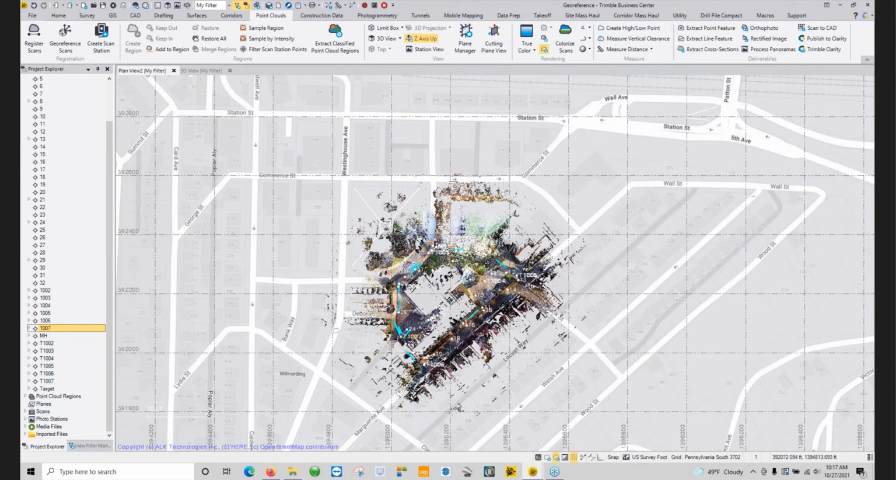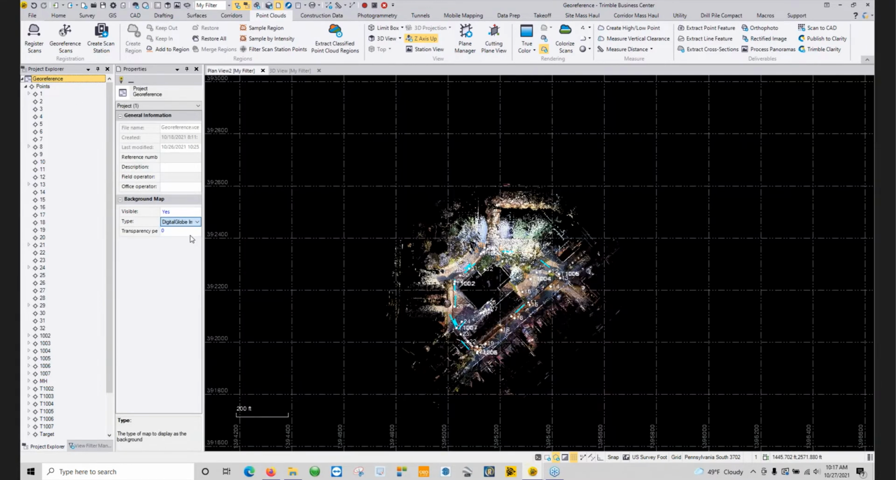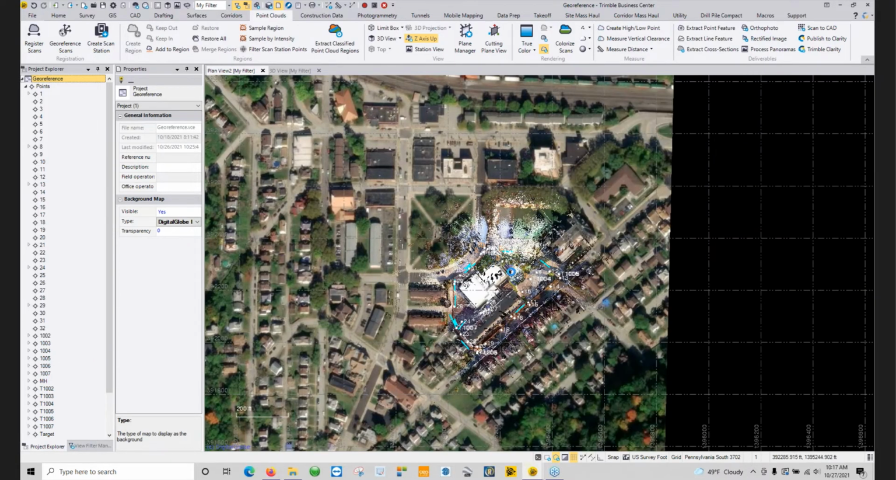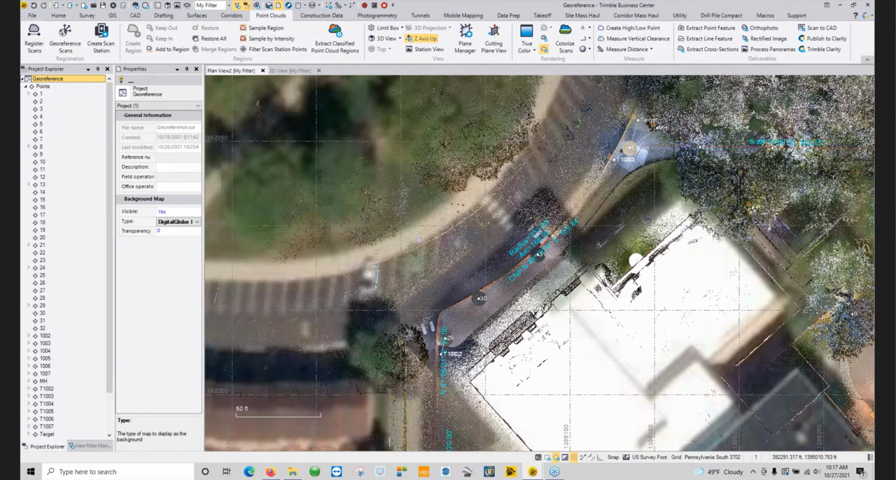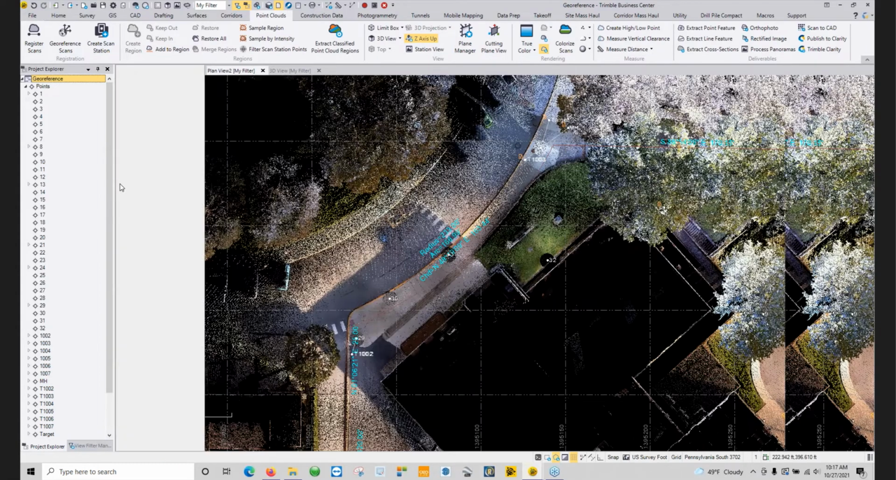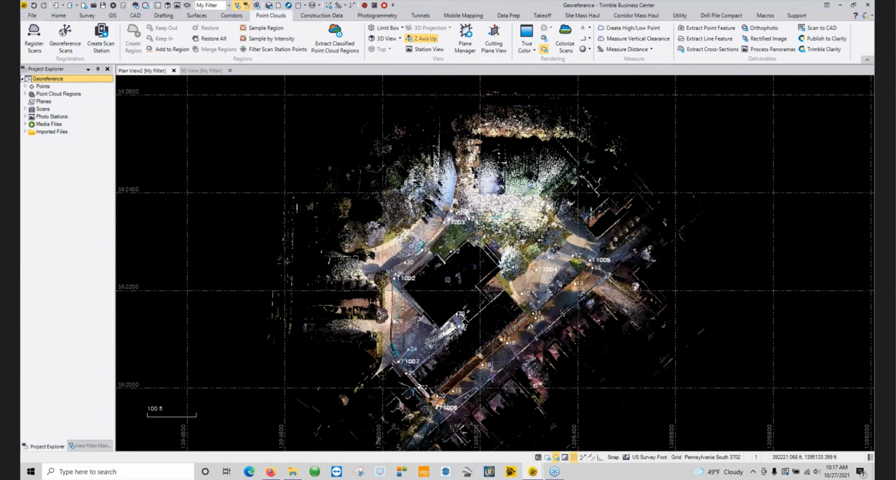So right here, this is just a standard street view. You scroll to the top and you right click on your project and you go to your properties. You can actually change this from a map view and drop this thing down to satellite imagery. And now you can make sure your project's in the right place and see how well everything fits. So we can turn our background map off. So there's our point cloud georeferenced.